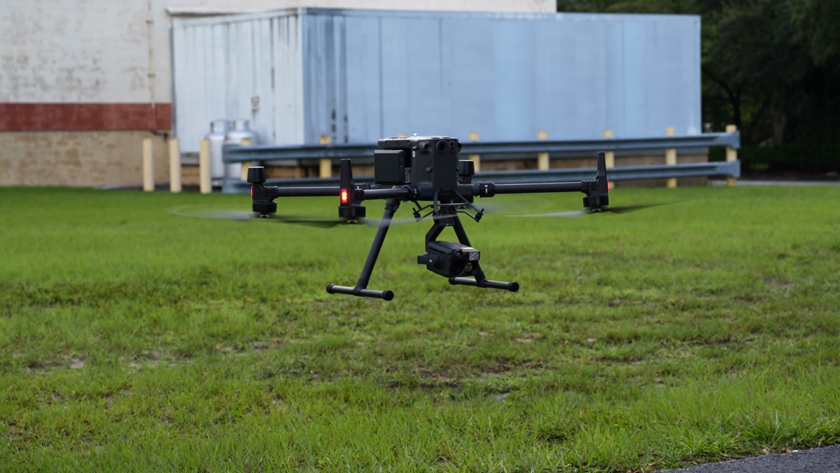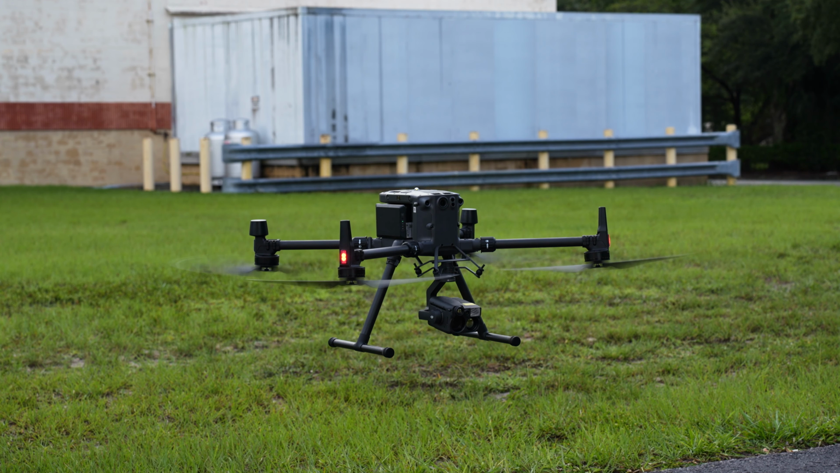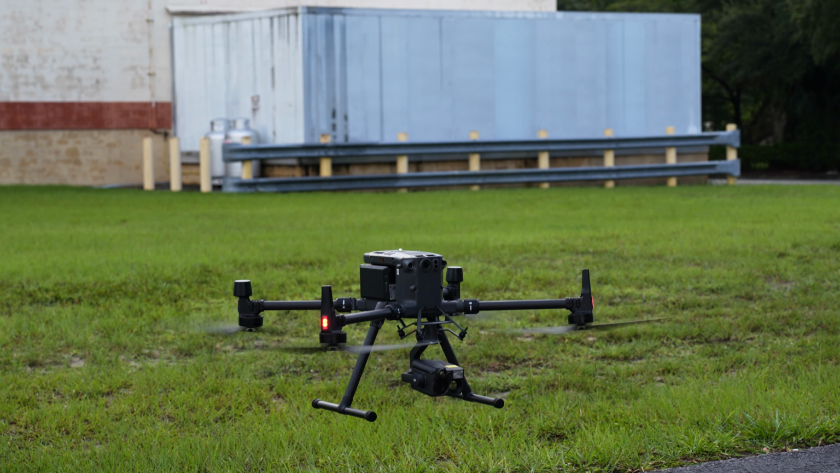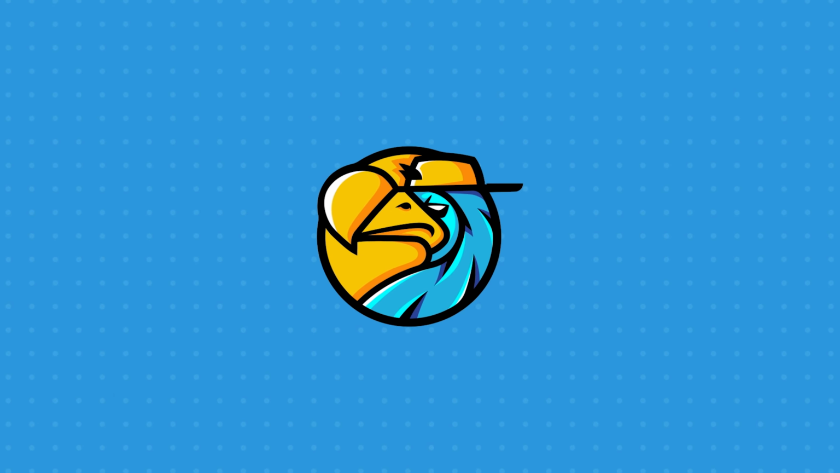So as you can see, you have sort of a Swiss Army knife of cameras on this payload, which really make it unique for different situations. All right, now that we know a lot about the camera, let's go ahead and do some live demonstrations, and I'll do some screen recording with the smart controller so you can see how it operates and the split screen views and why it's helpful to use the split screen with both the RGB night sensor along with the thermal information.